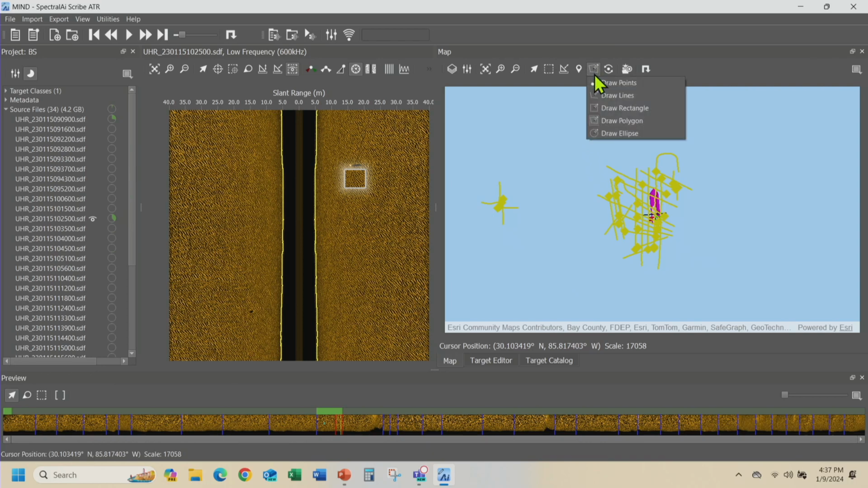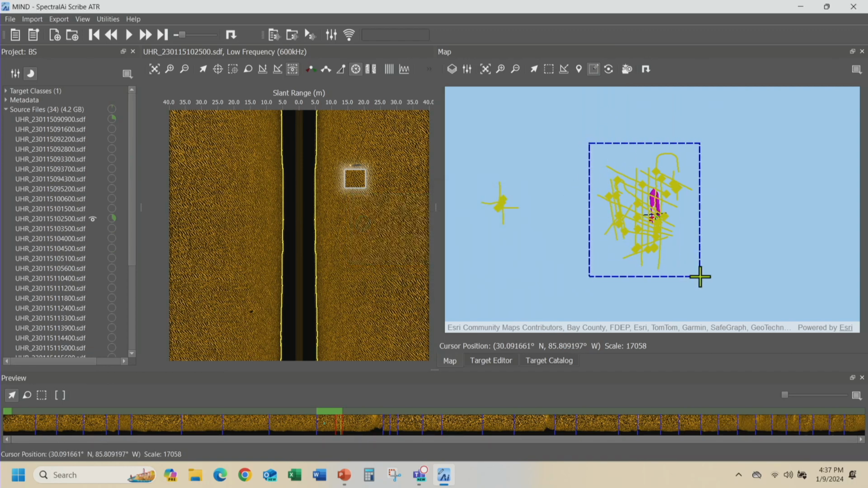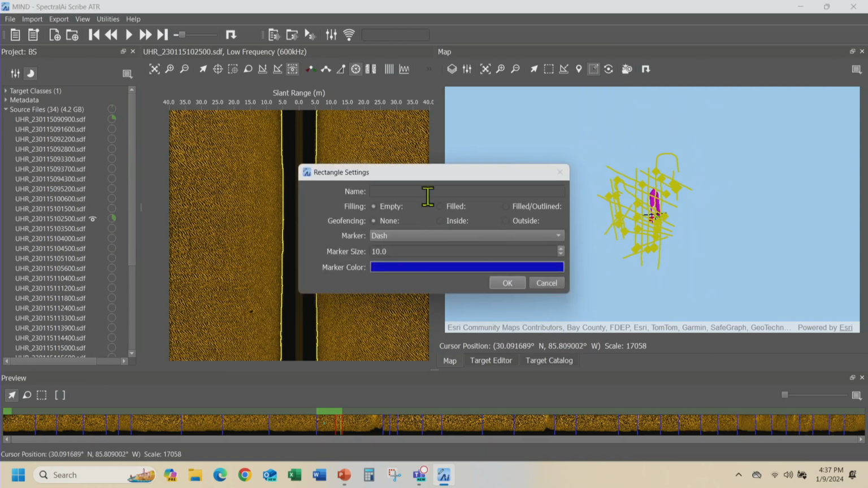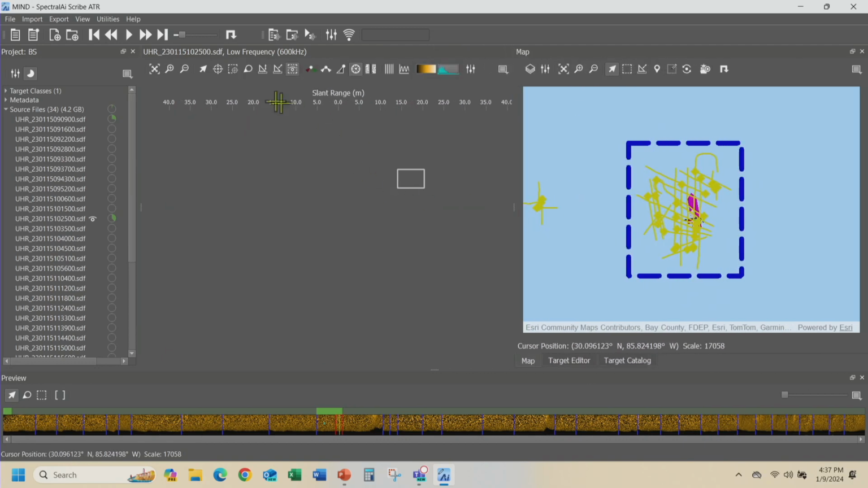There we go. So I want to draw a rectangle around this. So that's my area of interest. That's what we call a geofence. The automatic target recognition will not look at anything that is outside that. So I'm going to say I'm only interested in stuff that's inside that. So it's created a geofence around my data. Now just let me make that a little bit bigger.